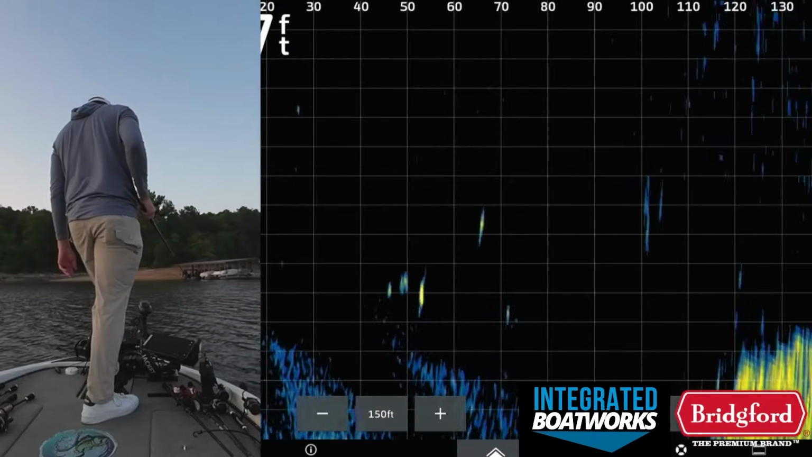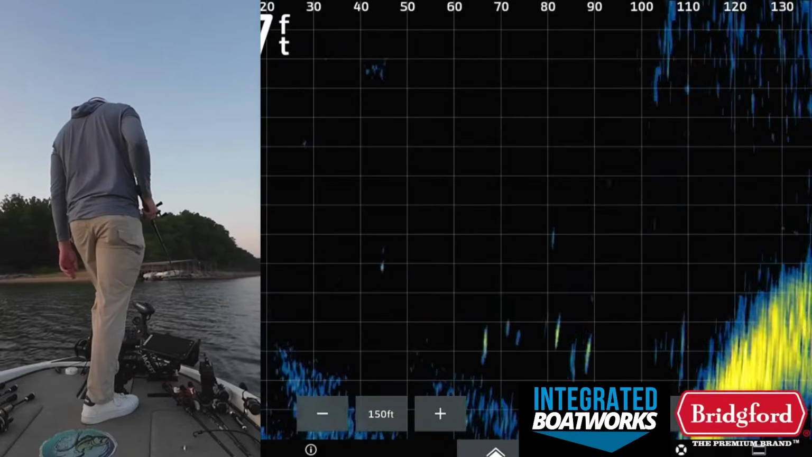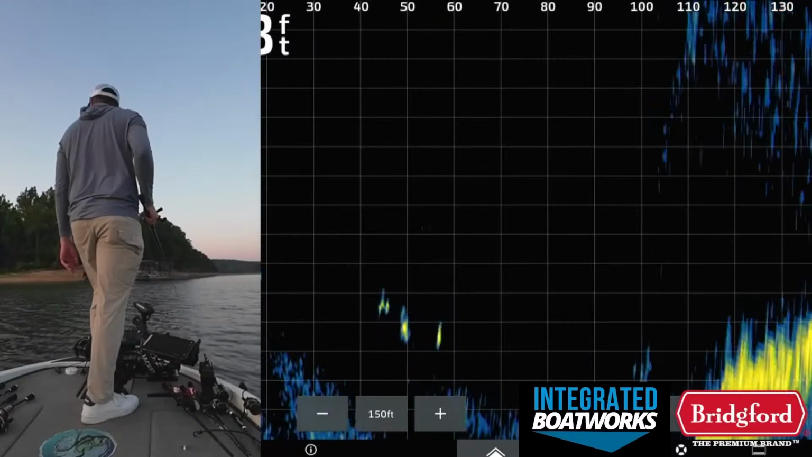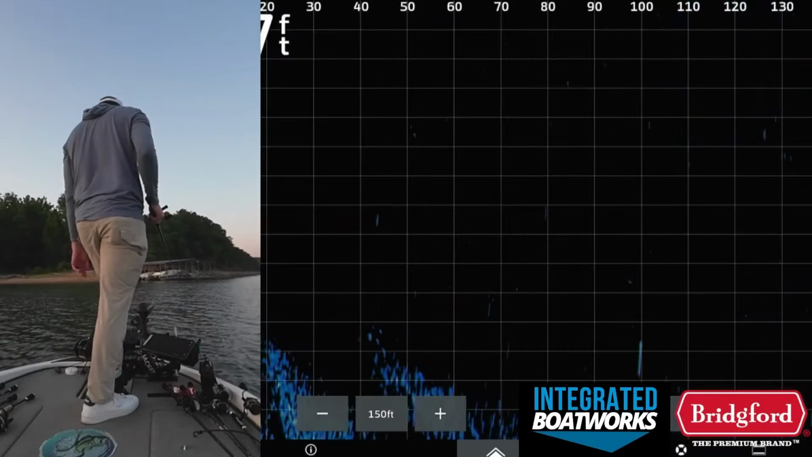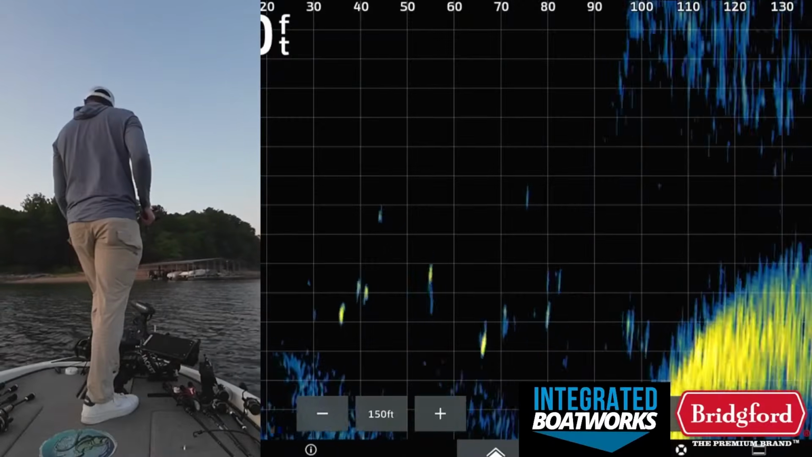In addition to those two stats, I also find that I normally catch my fish within the first, what in the world? Okay, we're good. I usually catch my fish within the first 2 to 3 casts on the spot, maybe maximum of 5 casts. So I'm not making a ton of casts on these spots to actually catch fish. So really what that tells me is I need to stay further away from these fish.